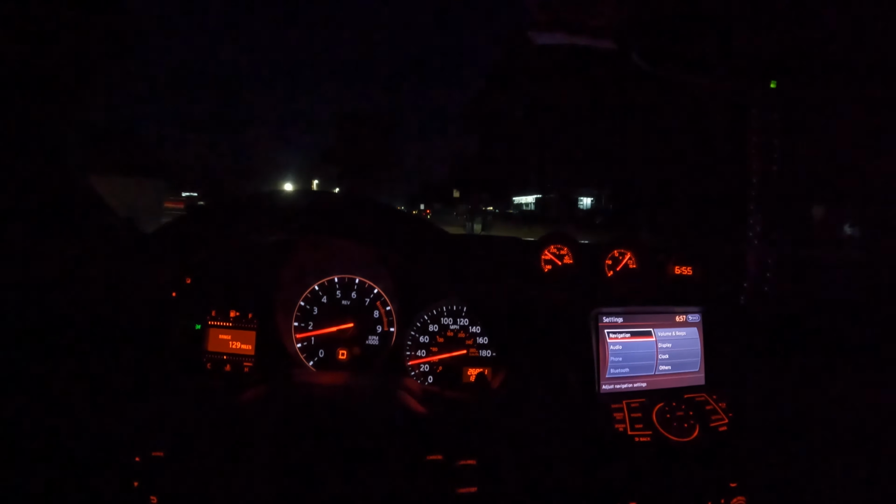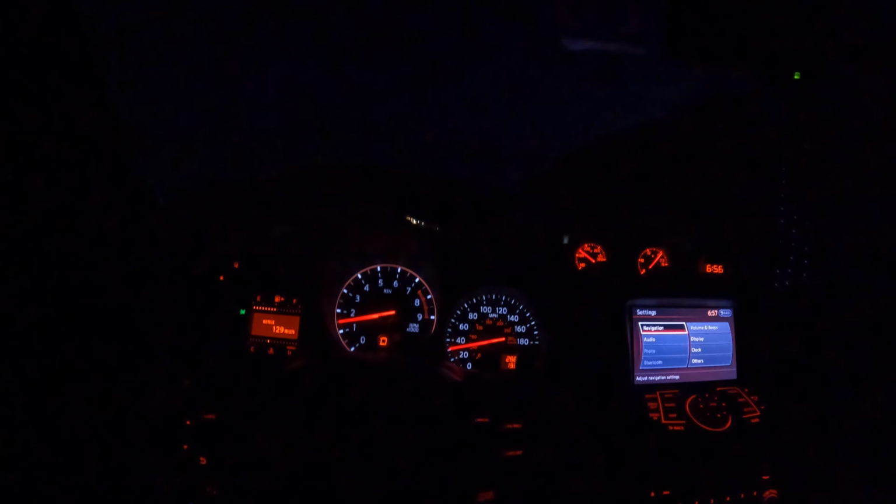Not many cars, I would say, look this sporty from the driver's seat. And the Corvette, or at least the C6 Corvette, is definitely one of those cars. It does look sporty, but not like this. Having all these extra gauges definitely adds to the effect.